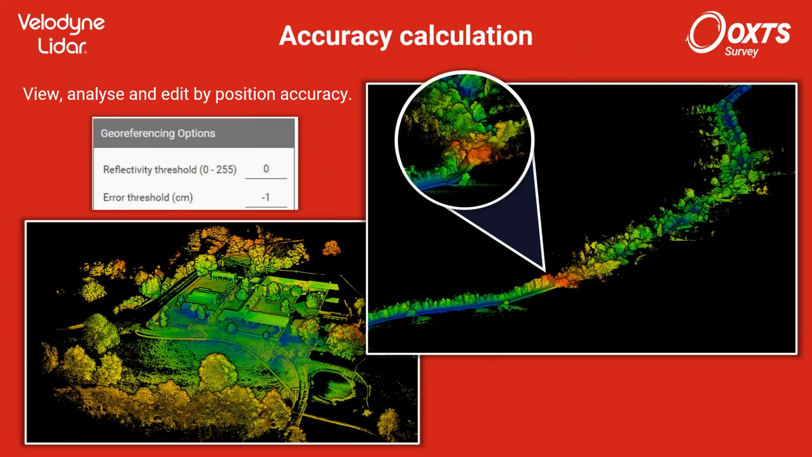On the right, you can see a survey of a village road, and you can see how the highest accuracy is blue on the road because that's the closest to the INS, and the further away, because of the IMU error, as we've discussed, the less accurate it gets. On the left here, you can see how it starts blue, then goes dark green, light green, yellow, orange, and red the further away you're looking.